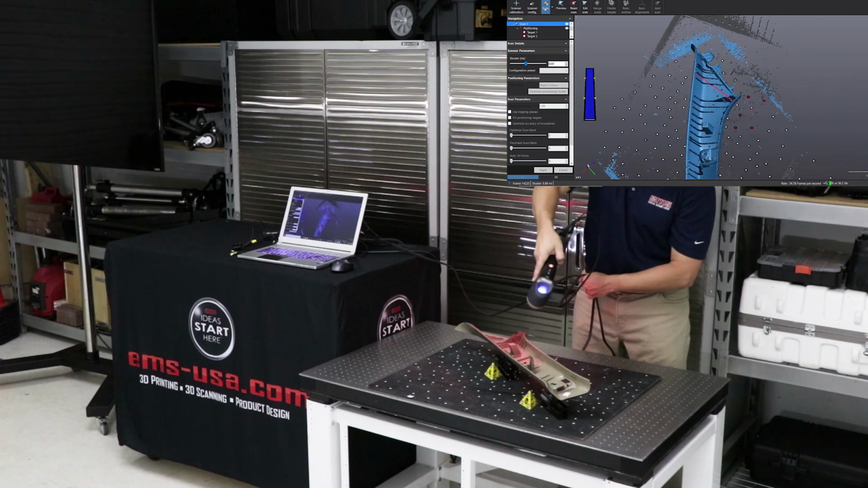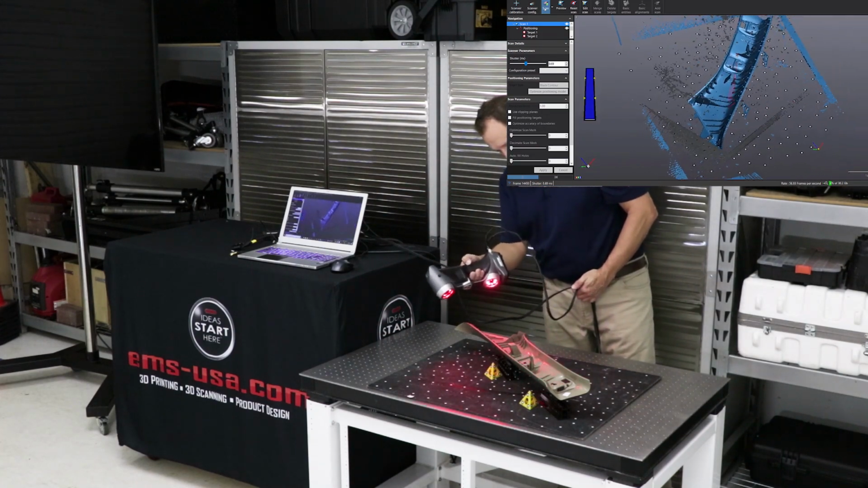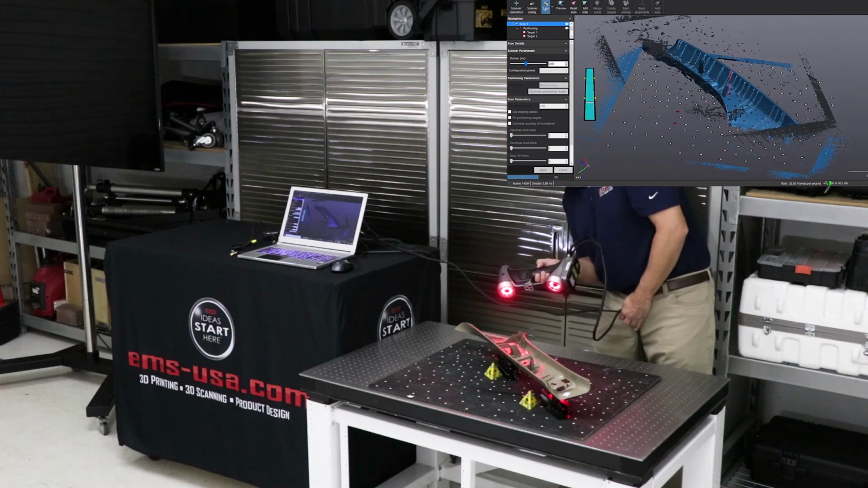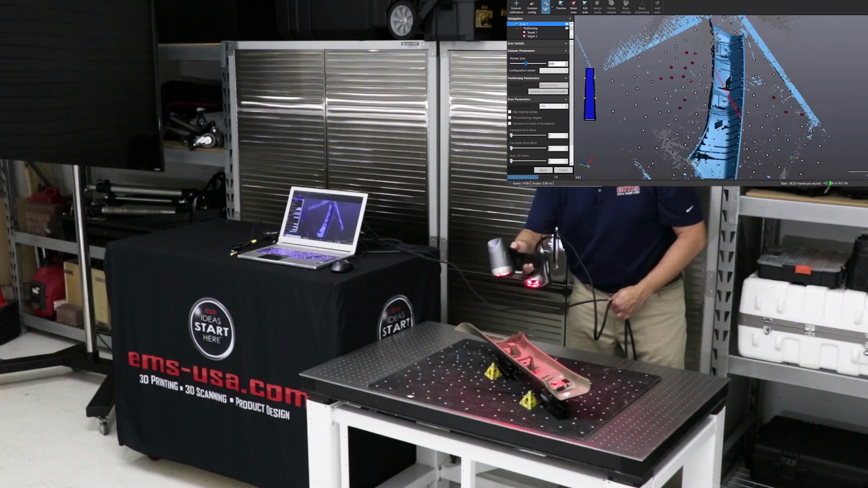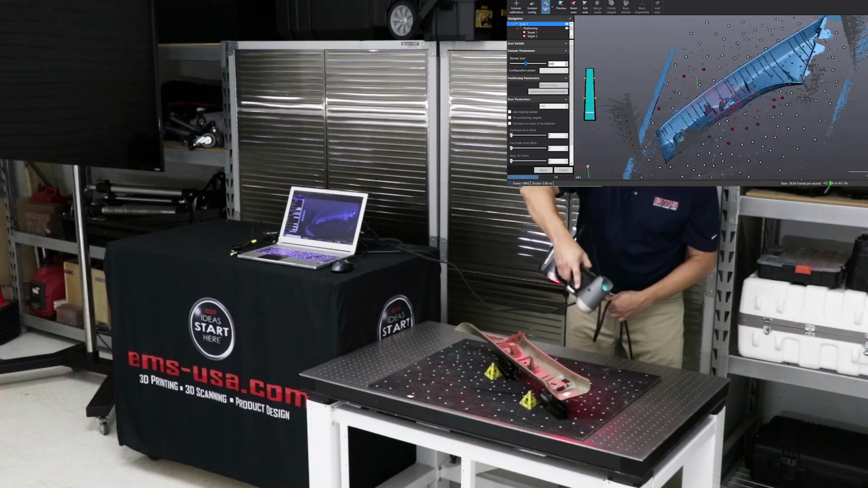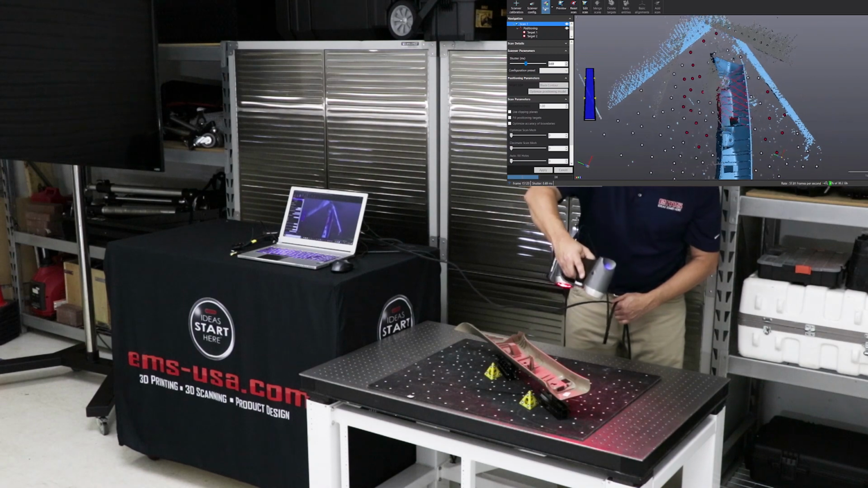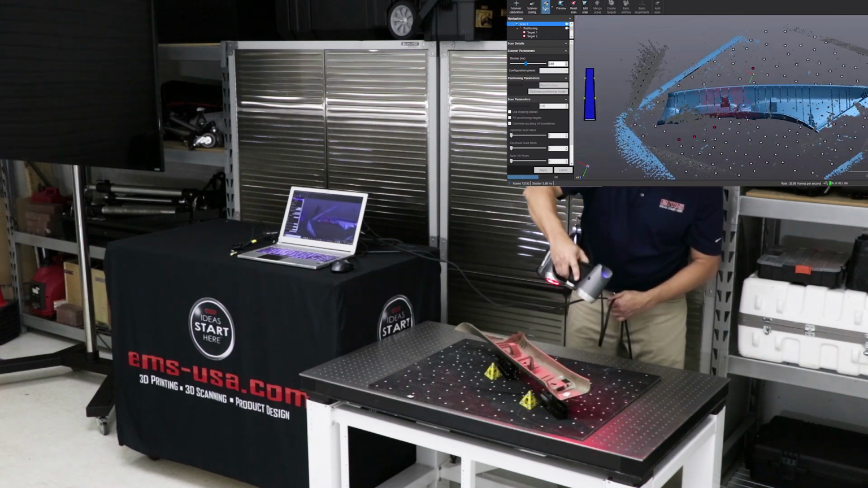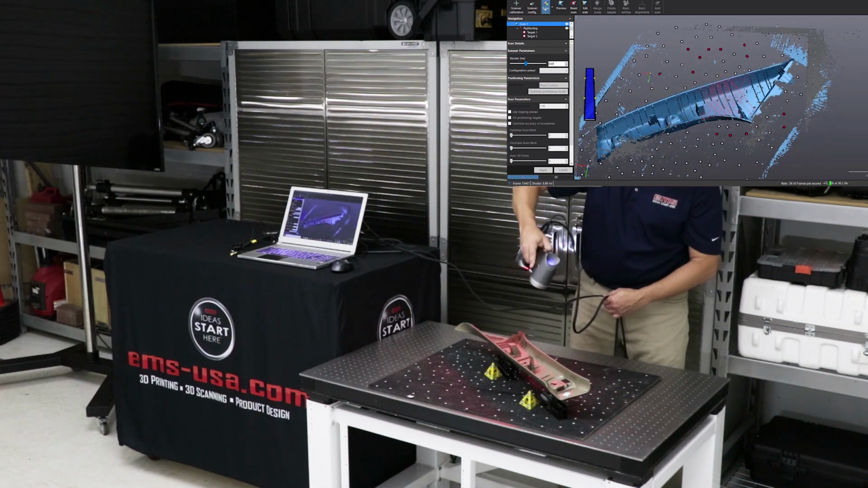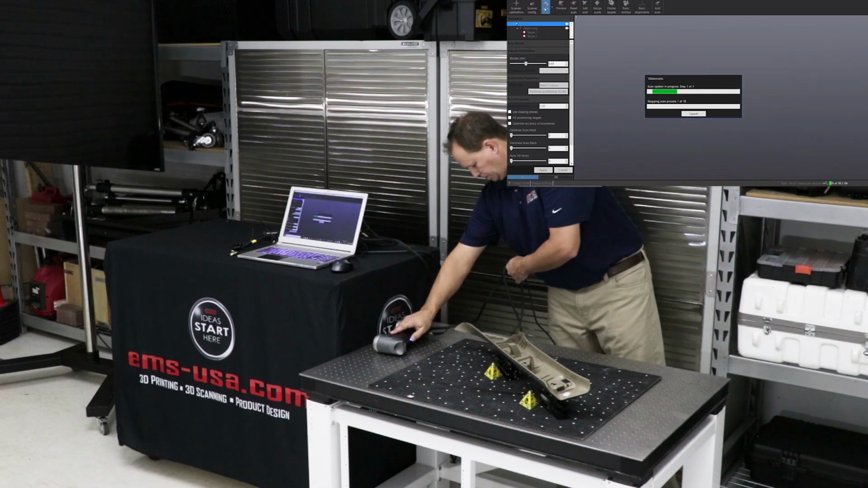But again, this is the preferred method over scanning the part, saving it, flipping it over, scanning it again, and then taking those two data sets and aligning them and merging them. You can do it. It just, in my opinion, takes longer to do versus this method. You see it was very quick to flip from the front to the back. So this is really a great way to scan the part.